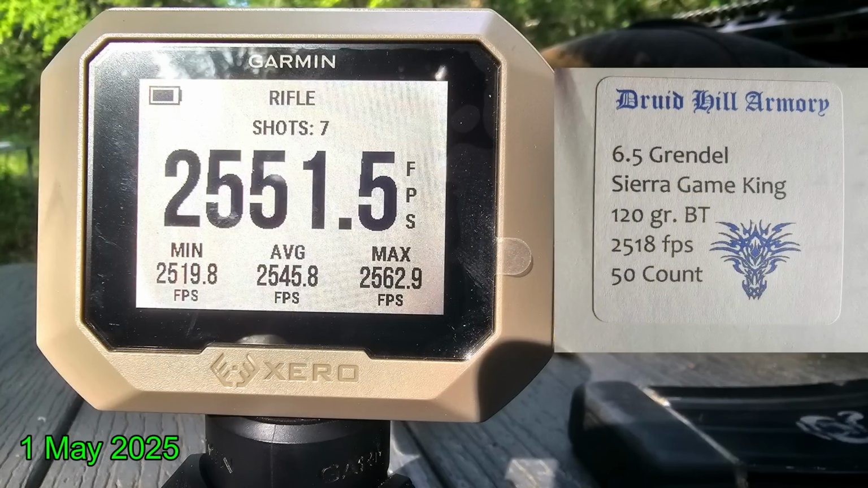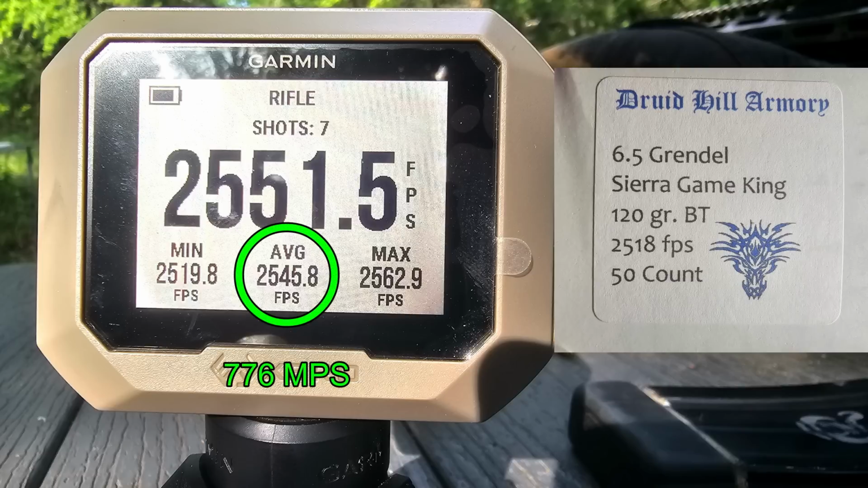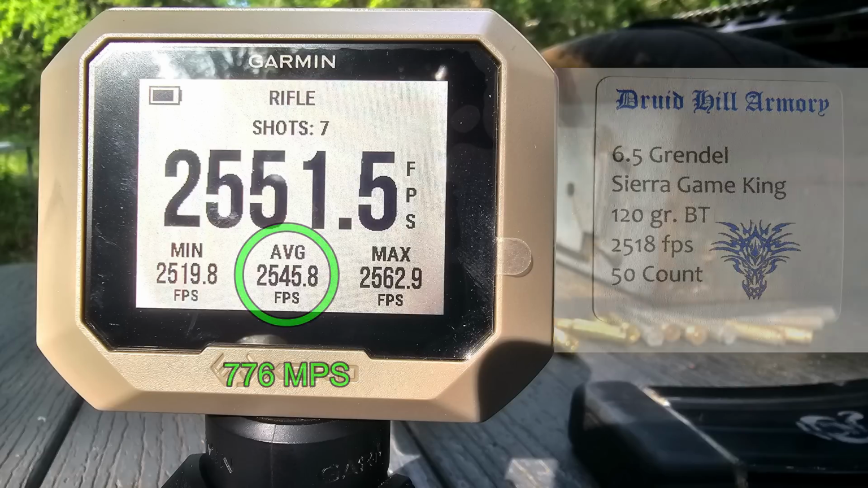Eventually we had a break in the rain for a couple of days, and I got a chance to go to the range and sight in some Sierra Game King bullets loaded by Grendel Armory and Starline Brass, coming in at about 2,546 feet per second on average.